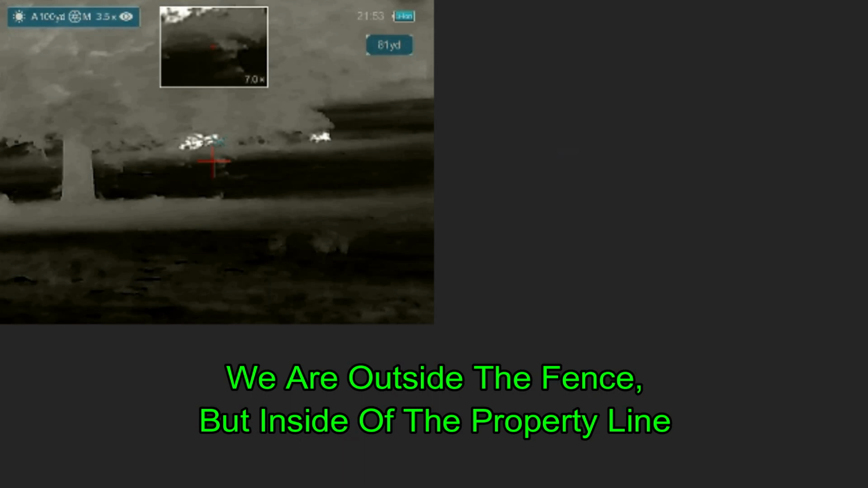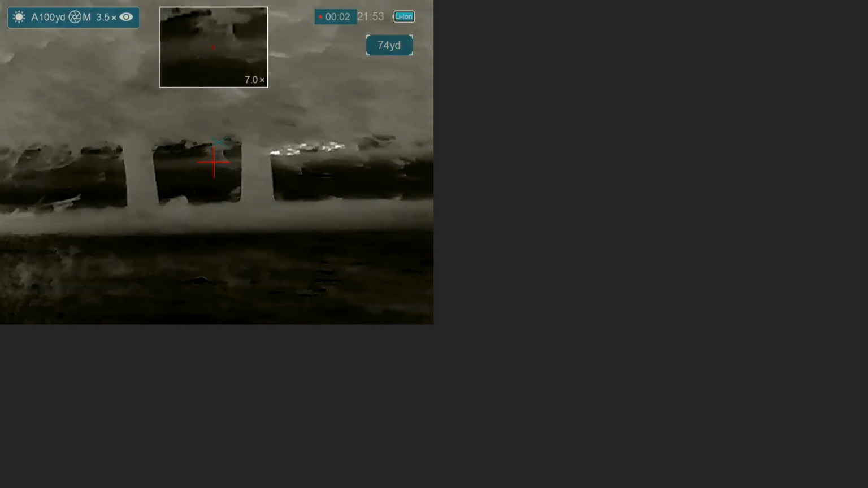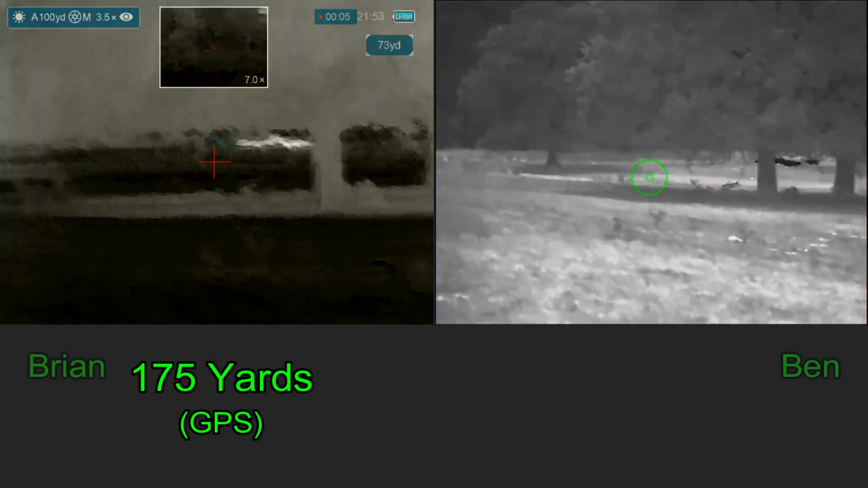We get out of the truck, and I tell them we don't have time for the sticks. We'll just rest on the fence. So we've run up to the fence, and here we go. Are you ready? 3, 2, 1.